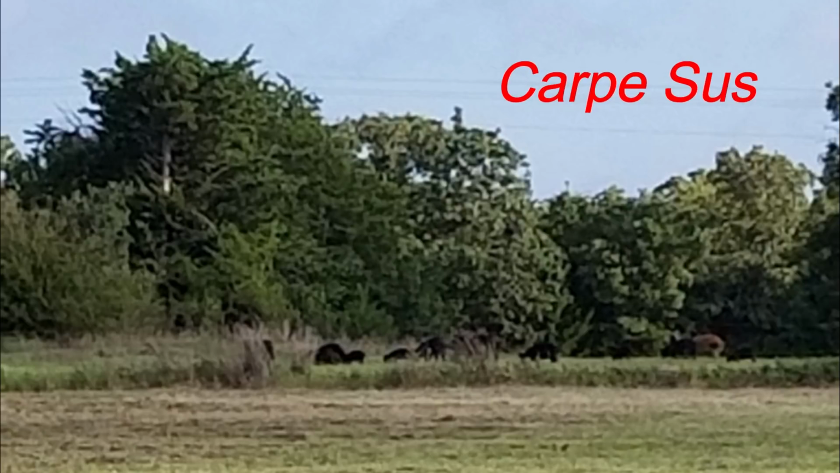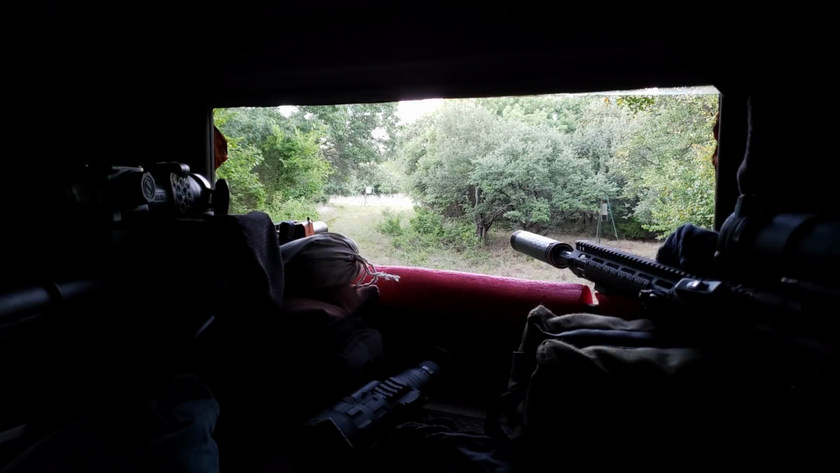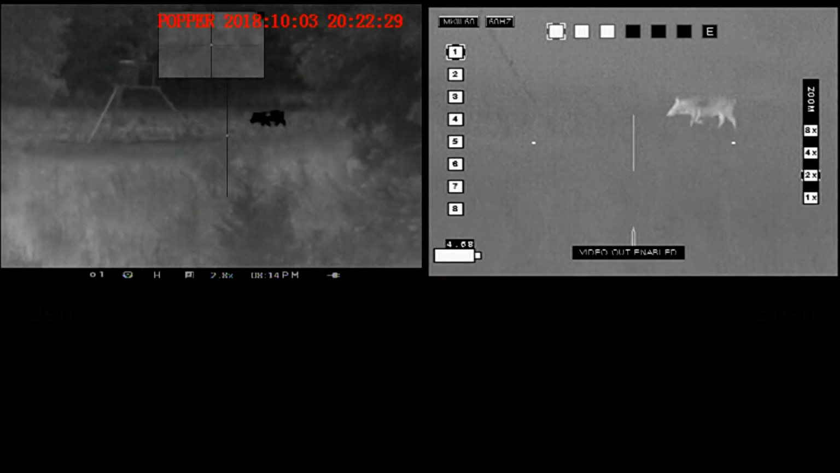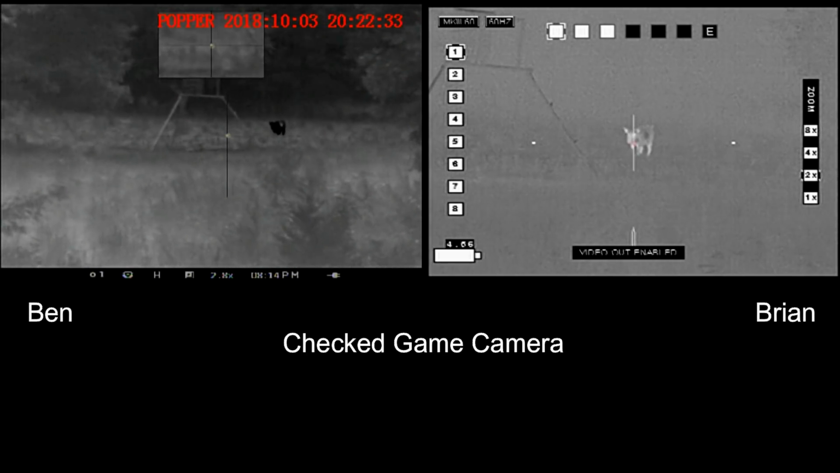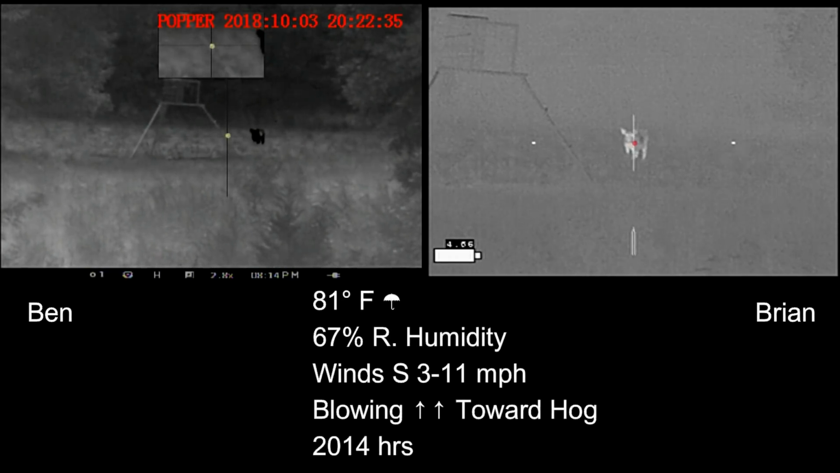Carpe Sus, one of my landowners, sent me this picture, said hogs were in the yard right now. I said I'd be up this evening and take care of it. My buddy Ben was headed up that way, so we joined forces, stopped by my place to drop off some corn. There were hogs coming in right after dark, so we stayed for the hogs there first.